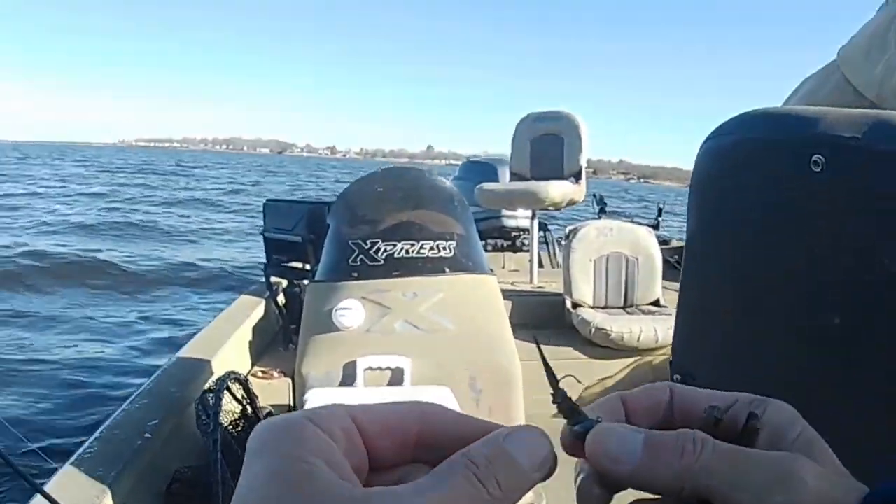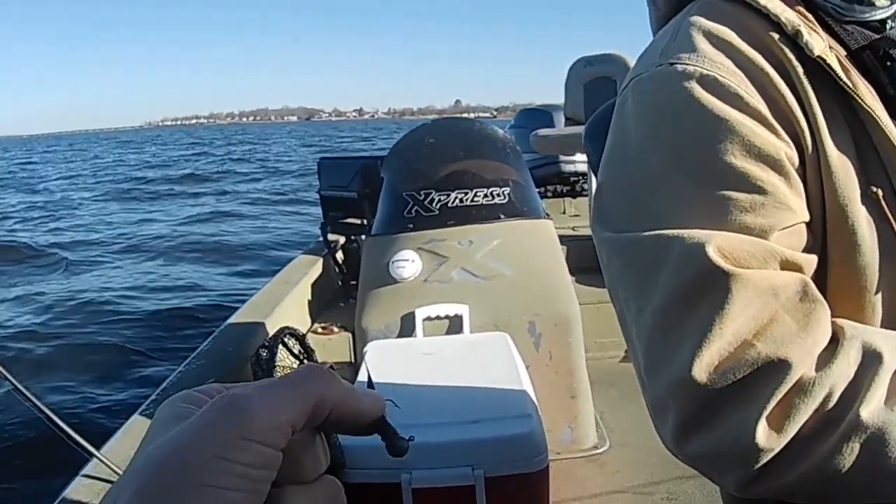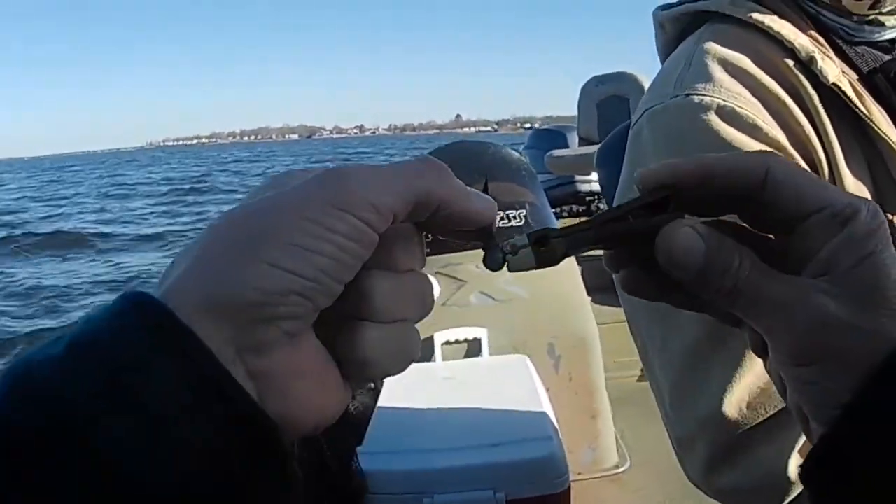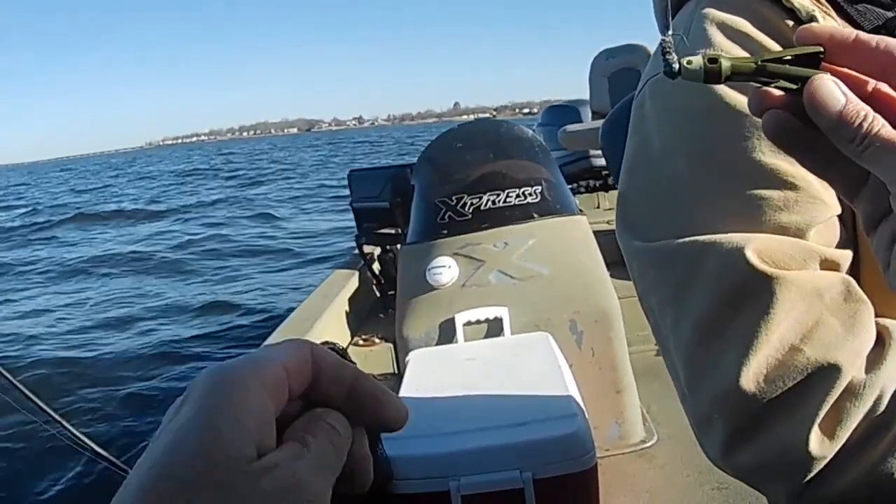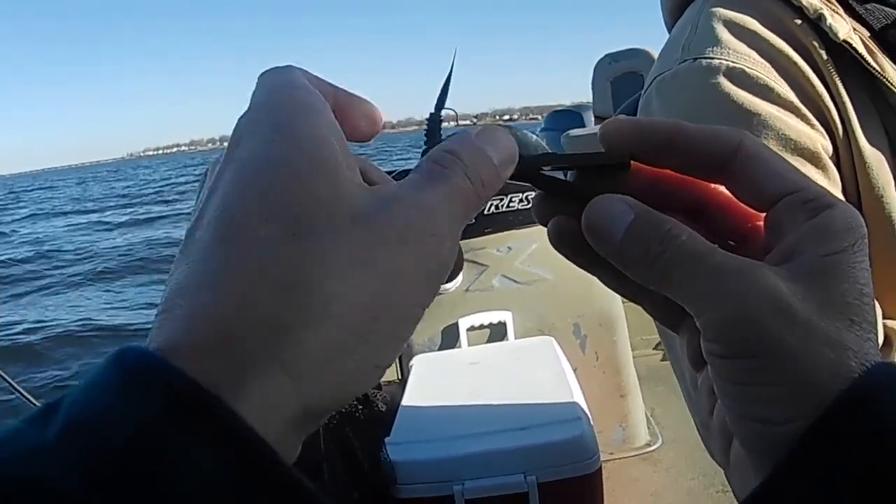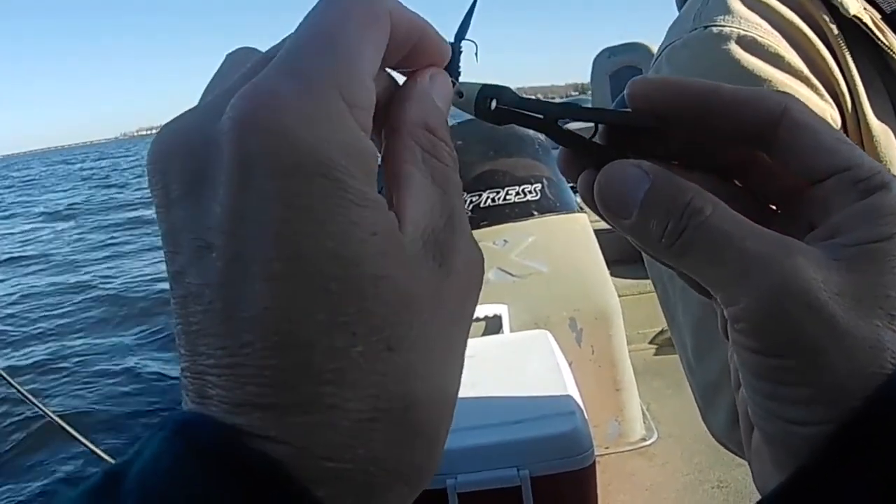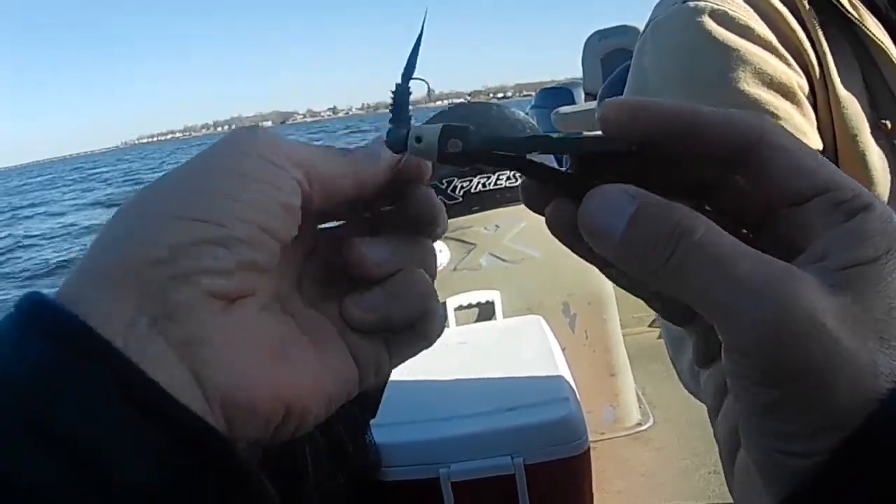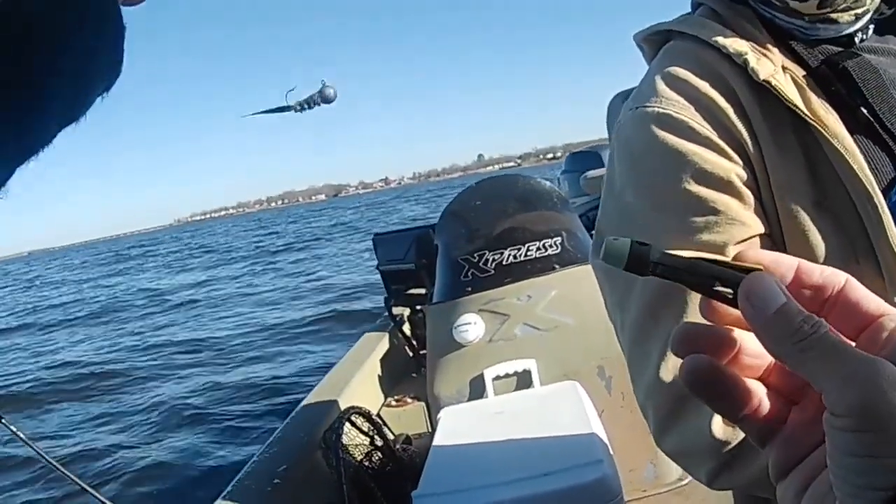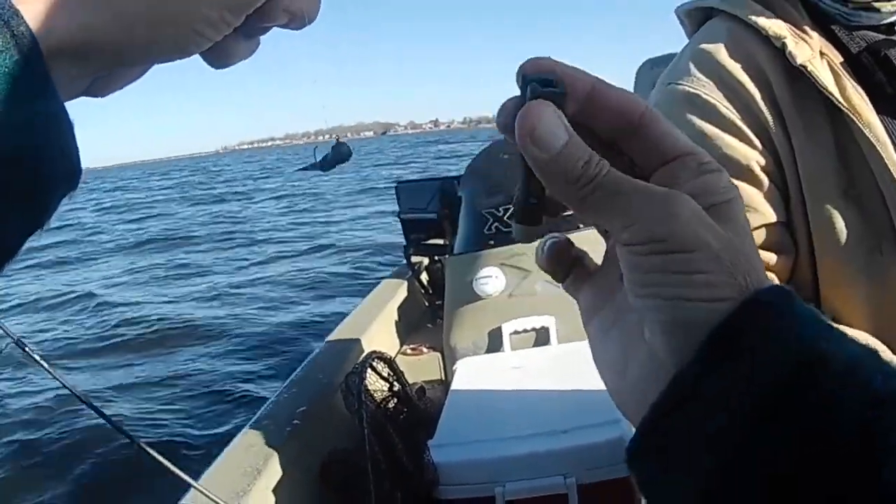Joe, check this little tool I have out here, for folks like me that can't see good. You stick it through the bait like that. See that bigger hole it has in it there? You just stick it through there and let it go through. And it's got a little blade on the back of it too that cuts it.